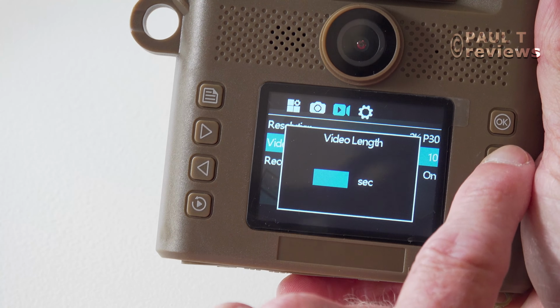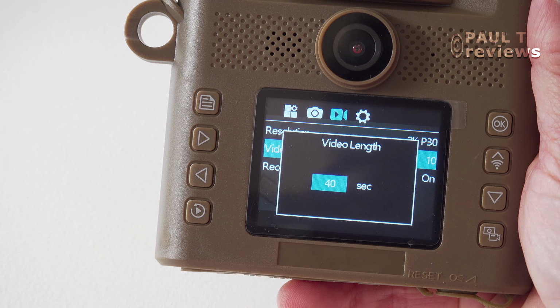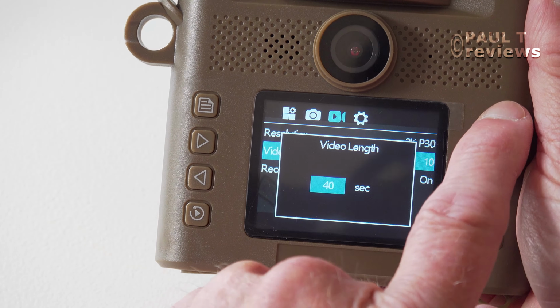If you have the video length too short, you'll end up with a staccato, broken series of events. I want to video the animal as long as possible when it's in front of the camera. But I don't choose 180 seconds because often it's just passing by the camera and I don't want very long videos with only a few seconds of action. But I find 40 does me. And record audio, obviously we want audio on. So that is the video mode set.